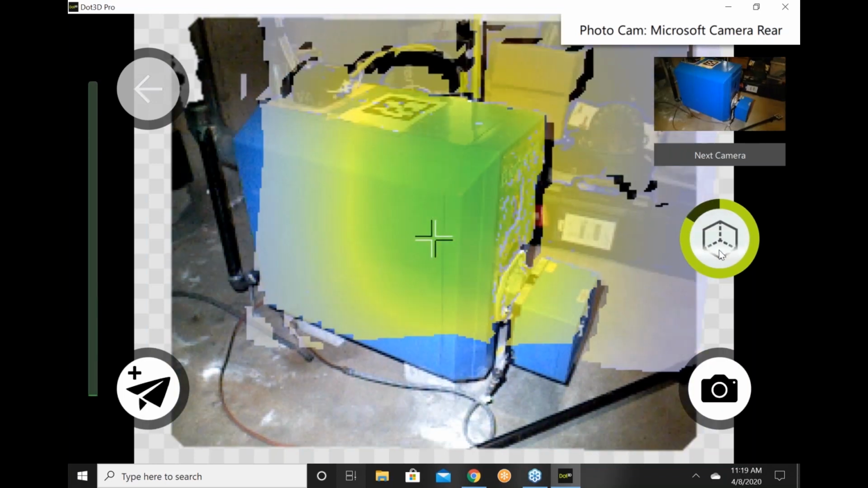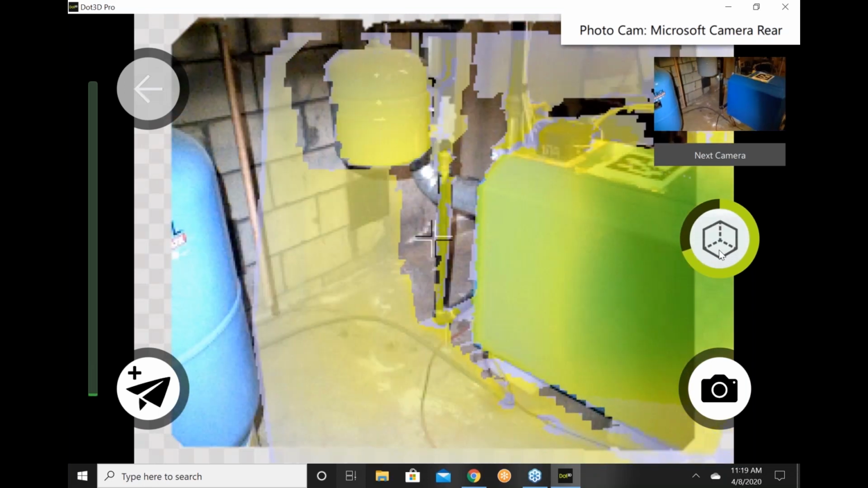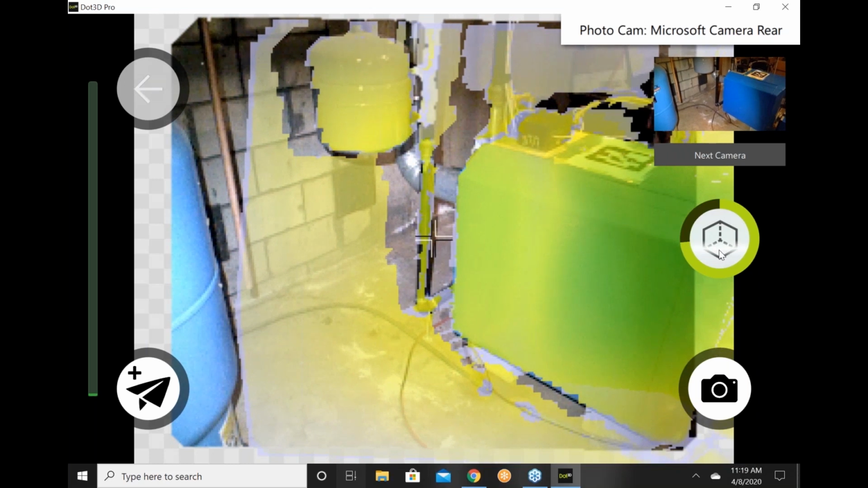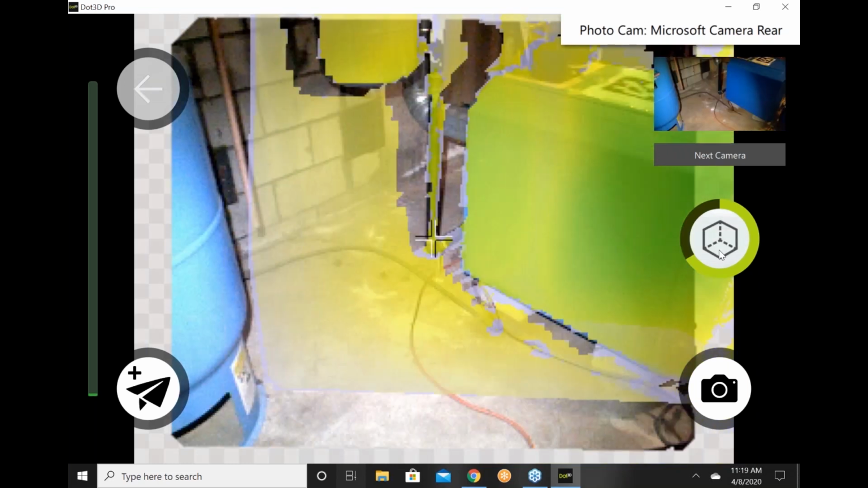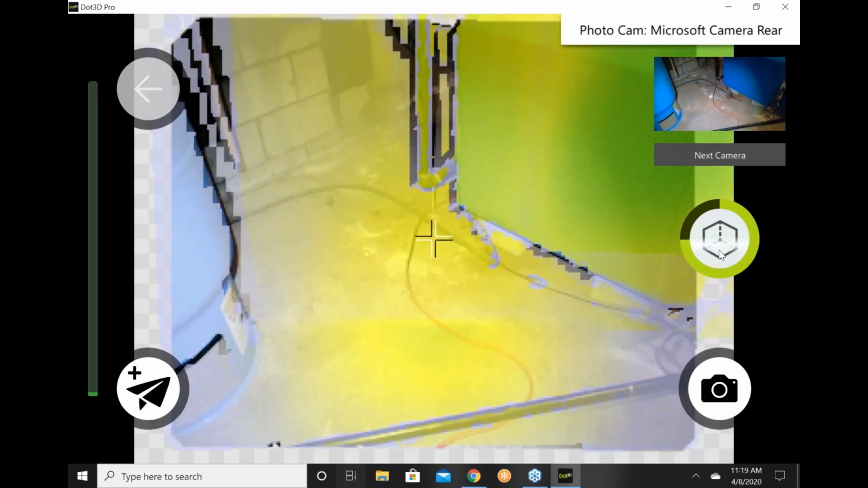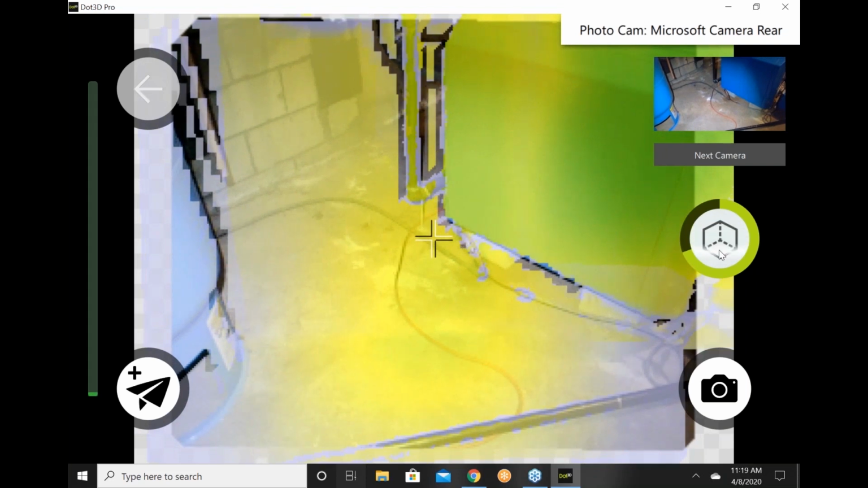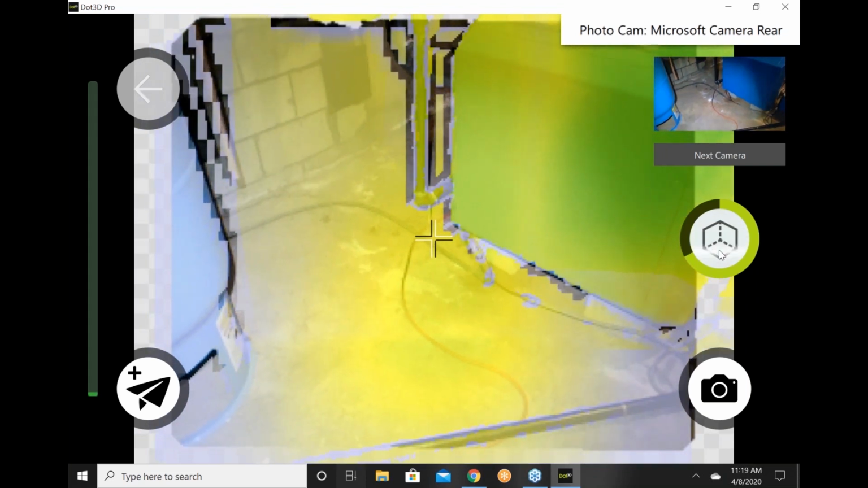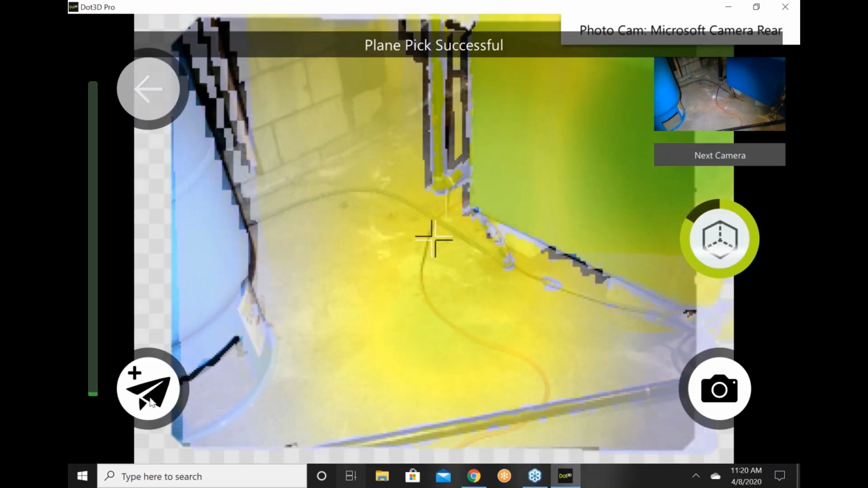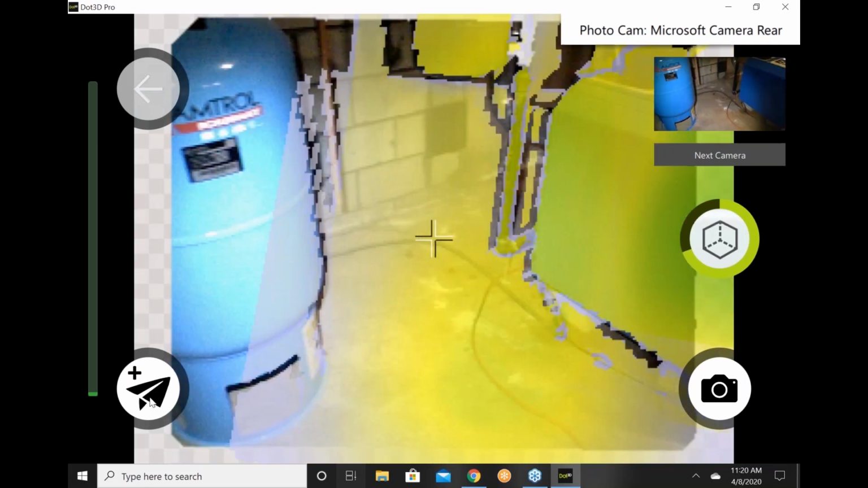And you can see we have that real-time feedback. We're painting the scene green and yellow. And anything that's green or yellow, we've captured. So I'm going to demonstrate a couple of features that we use in some specific locations. On my lower left, I have an airplane icon, and I'm going to select that, and it picks a plane up. Okay, it found a plane on the floor of my basement. And I'm going to do that again over here.